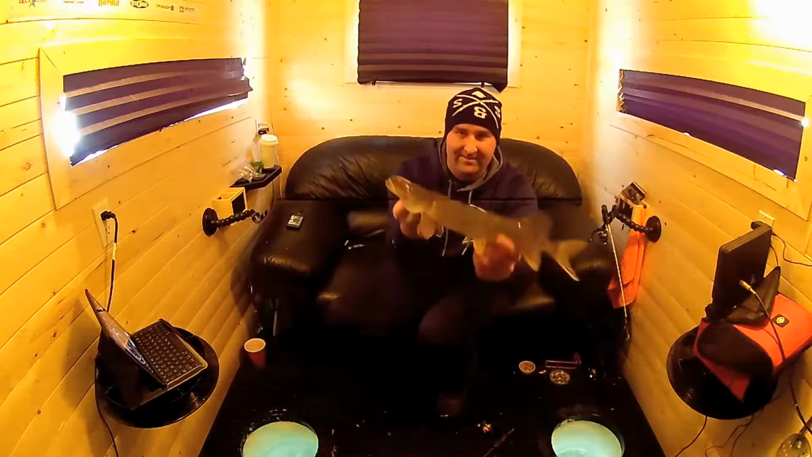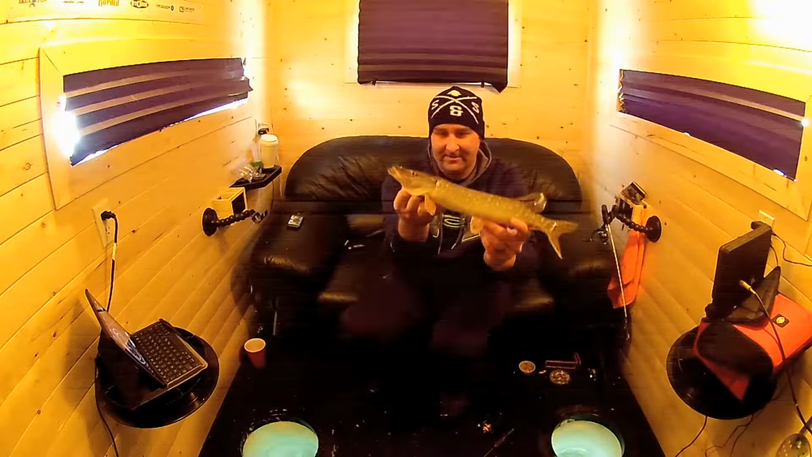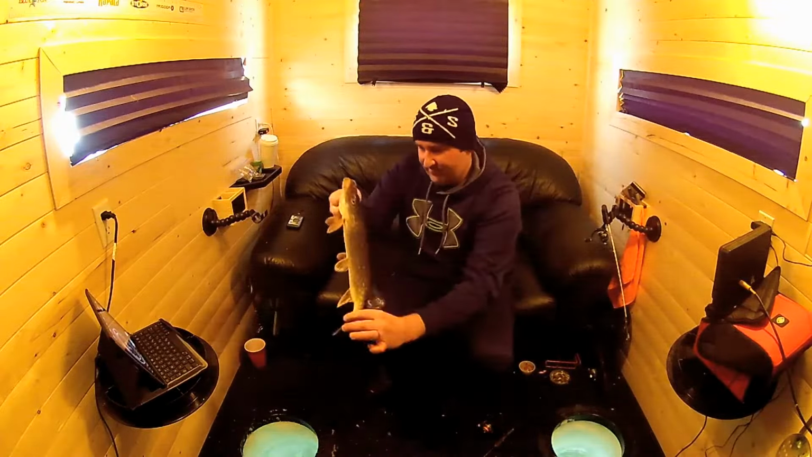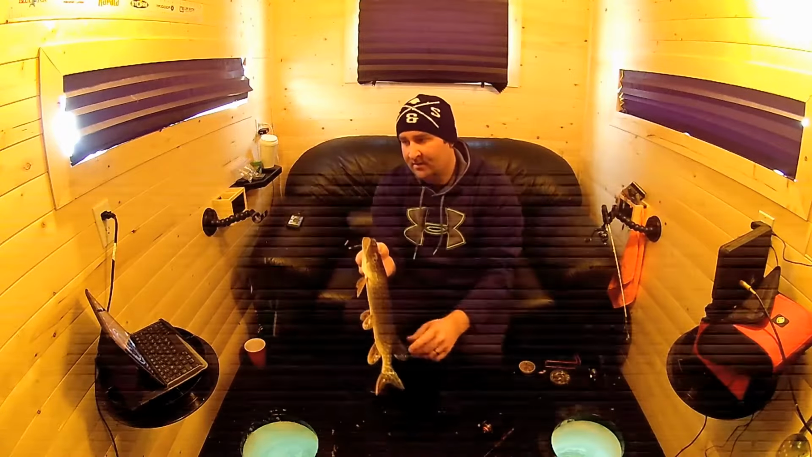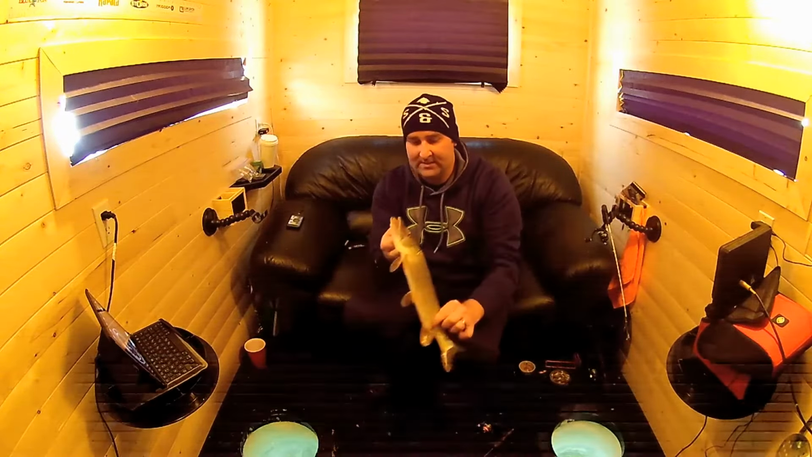there's a little pike. Feisty little guy. We'll get him back in the water here. So this guy came through, and that mark came in off bottom and right up to my hook. I was able to see it. A couple jigs and he slammed it.